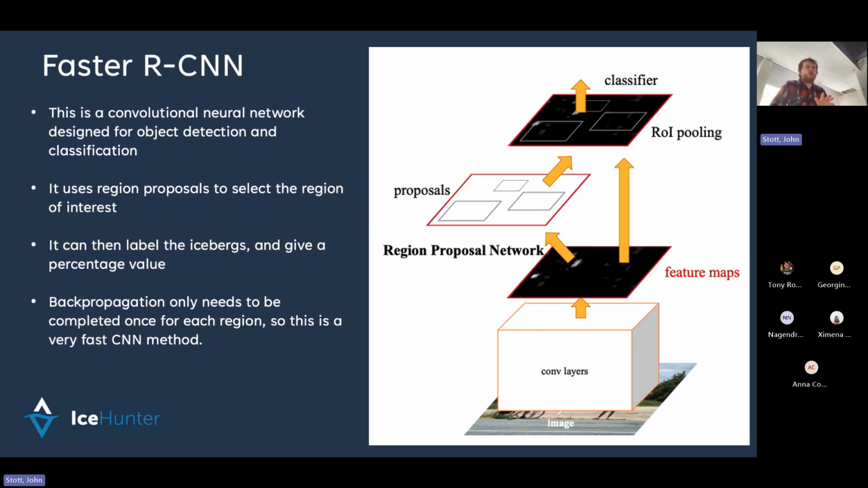A normal neural network, like I said, will take any image that has one object in it, like a cat. But this is designed for images with loads of different types of objects, where you want to find which one is the correct object. The region proposal does that. So it can label the ice if it finds an iceberg, and it can give a percentage value of accuracy, probability of false alarm, and probability of detection, also called precision and recall. It really depends on which field of science you're in.